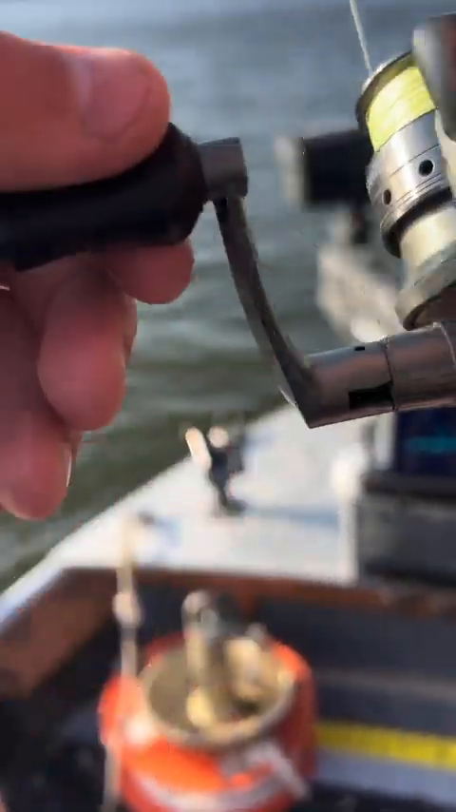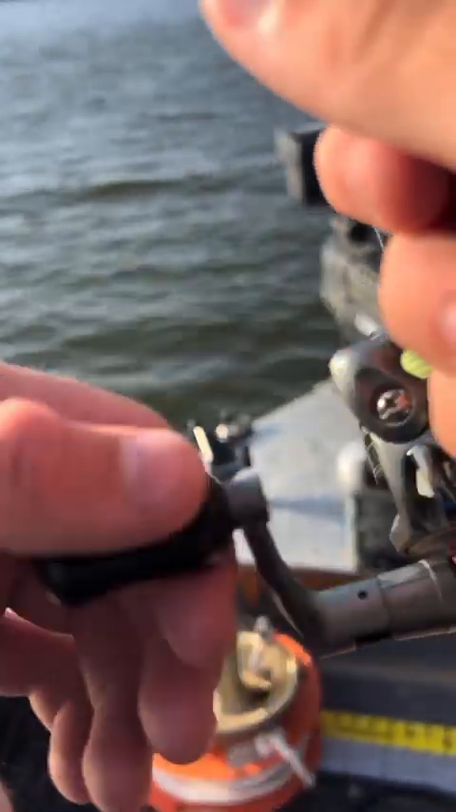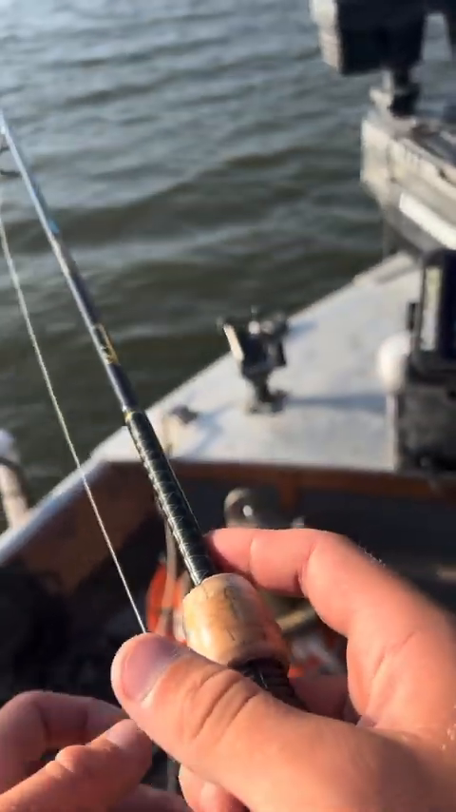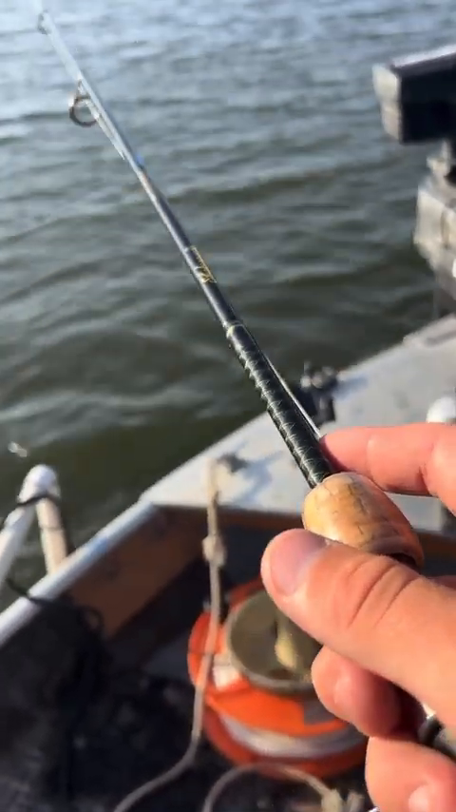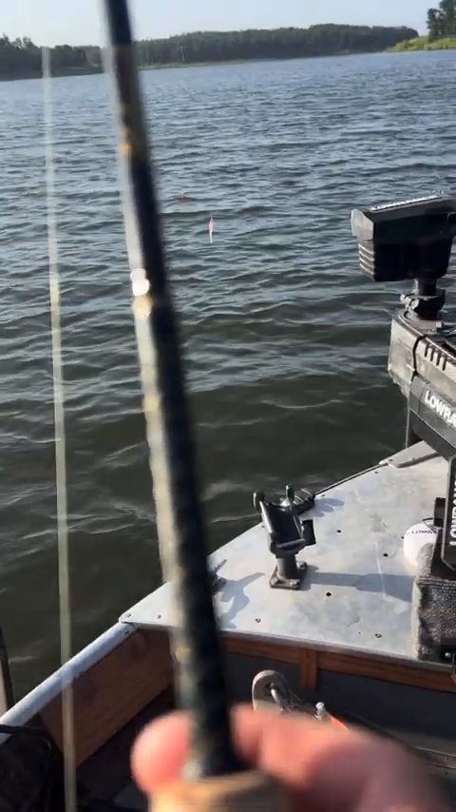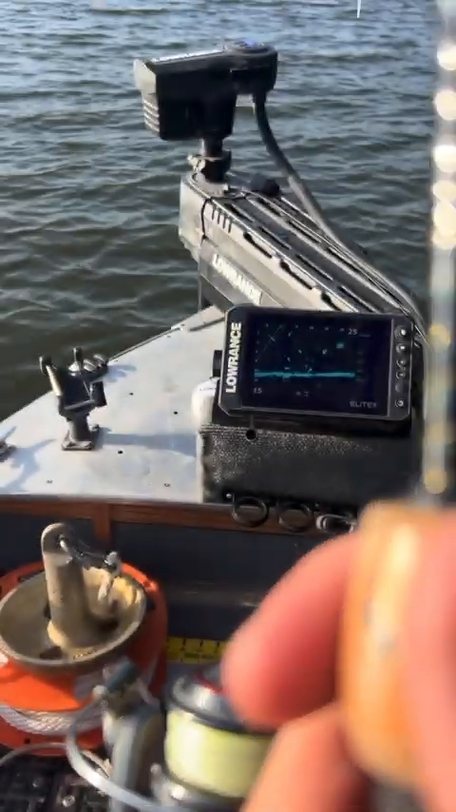So, something chased it off the top here. I don't know what it was. Didn't need it. Oh my gosh, I missed him again. I know, just cast and reel, that's all it is.